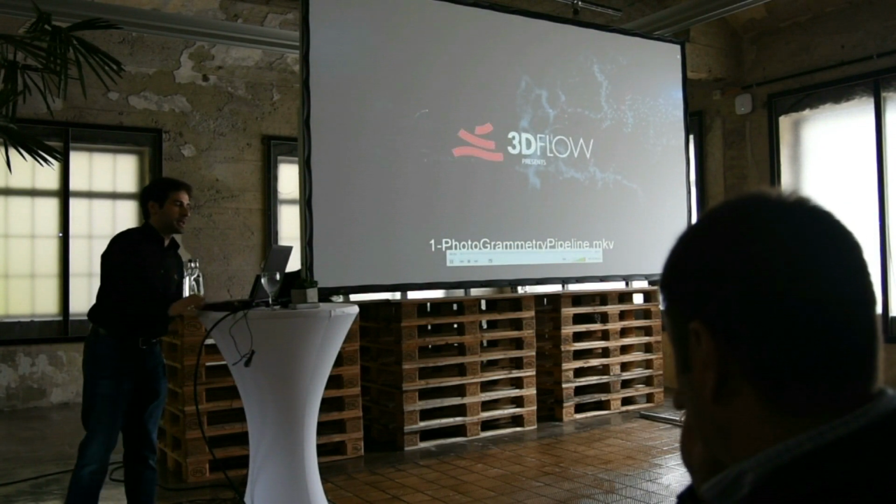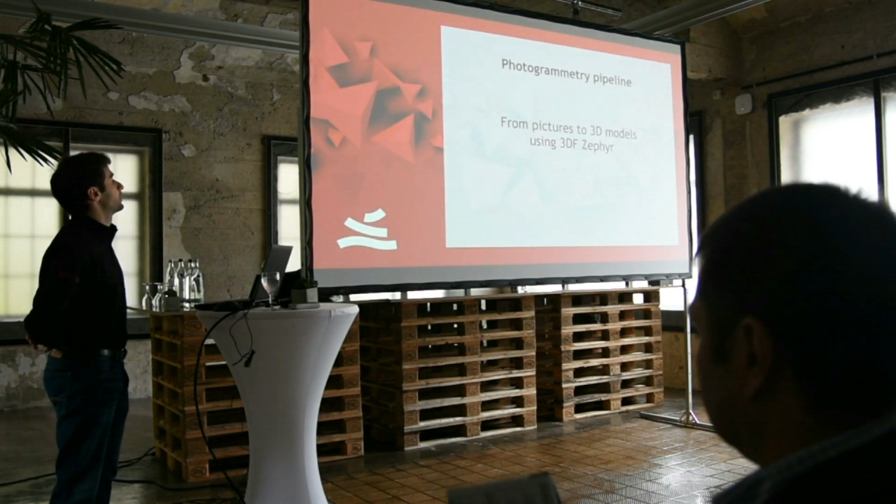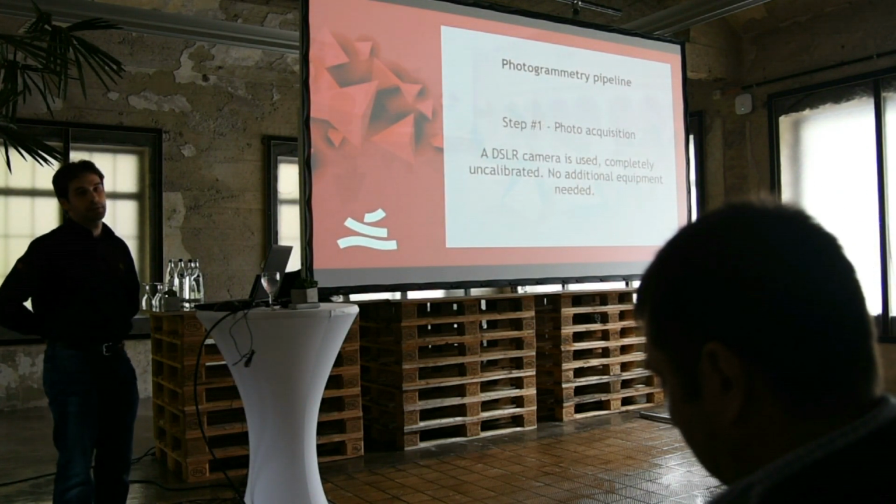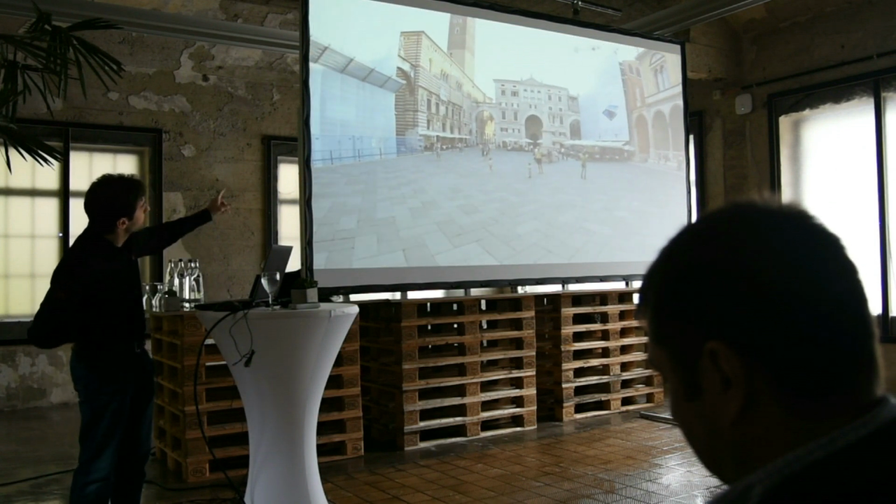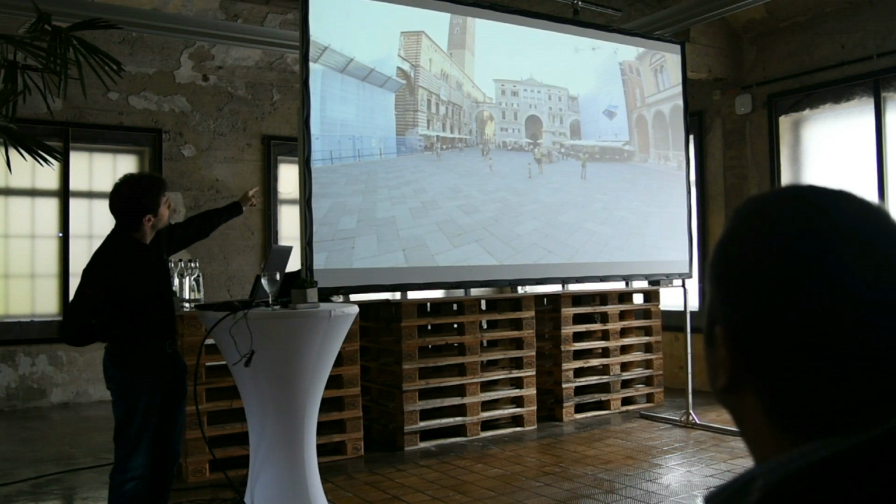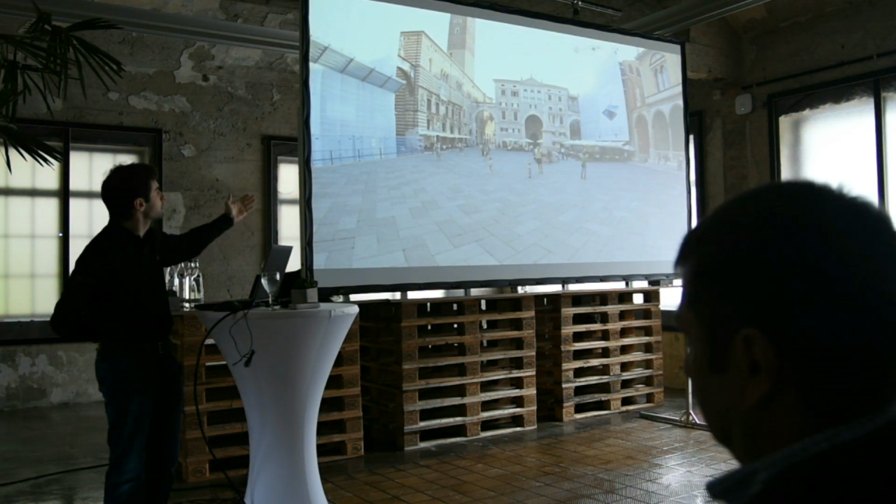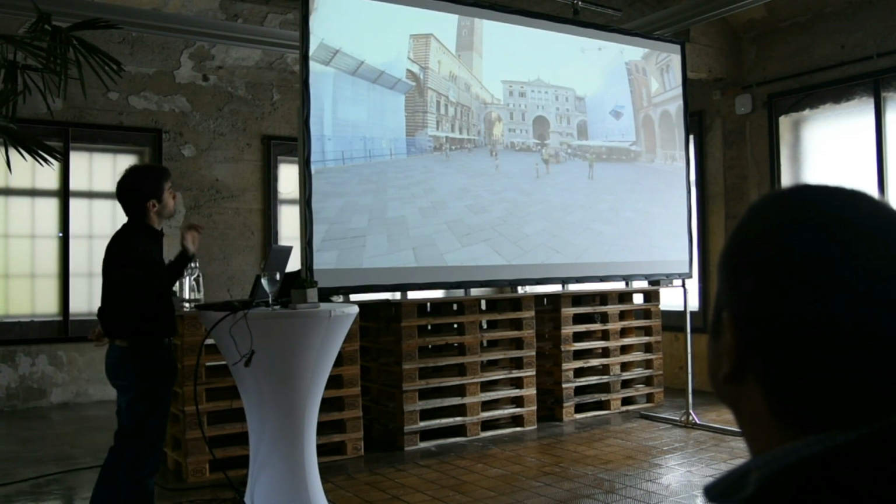So this is our standard photogrammetry pipeline. And from picture to 3D model, usually the first step is to acquire the photographs. So this is pretty straightforward. This is the square, and let me stop it a second. As you can see, when we were going to do the acquisition of the square with laser scan, you see that these buildings were not available. You could not scan them. But again, we had the pictures from previous days.